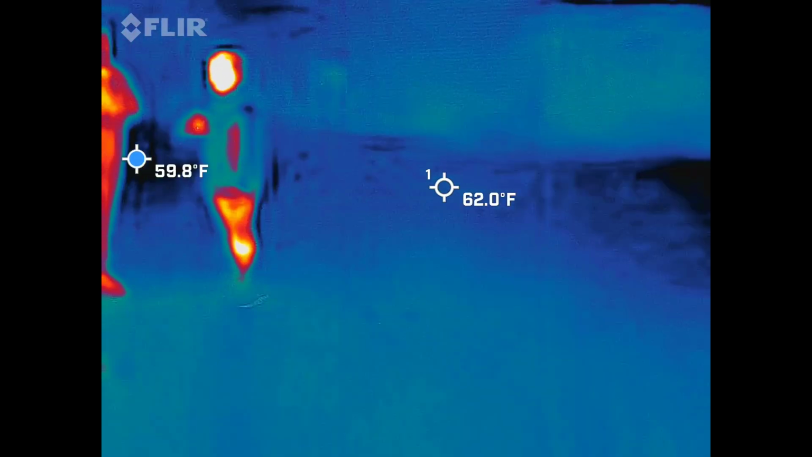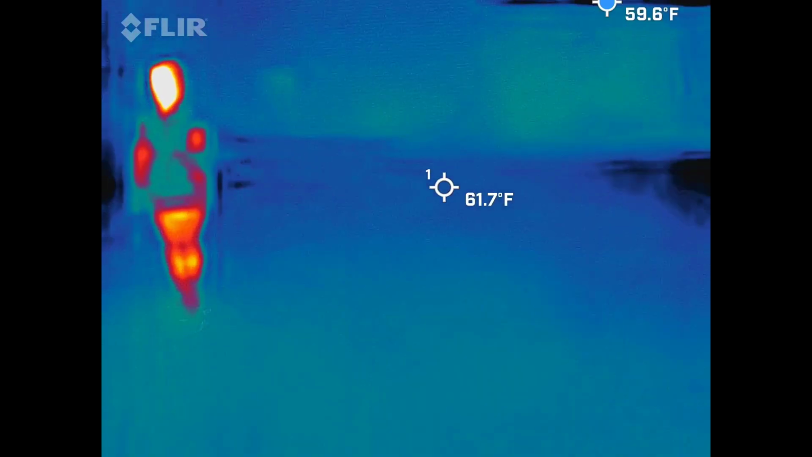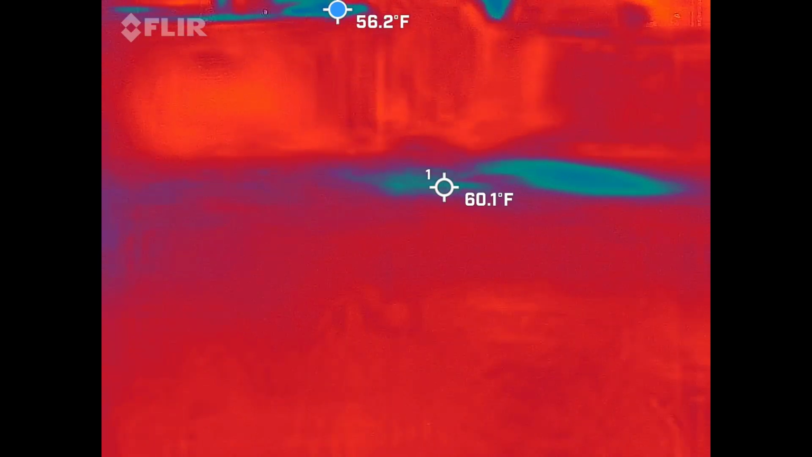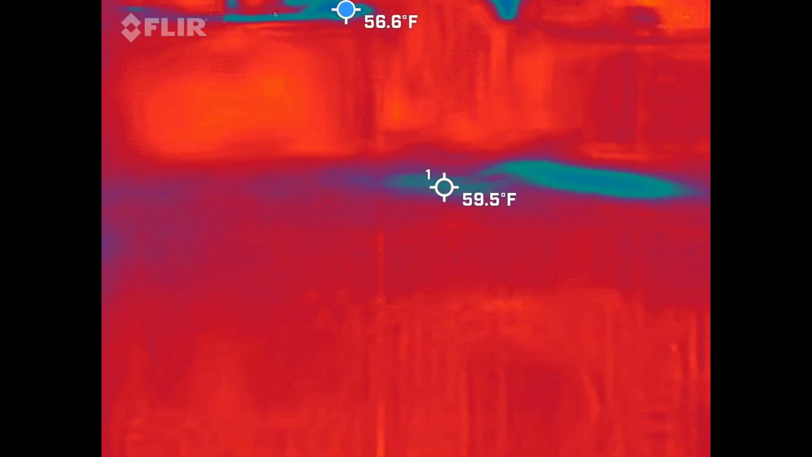That was a huge shift in temperature change. We just heard, like the whole screen went red to blue. Oh, that's okay. Yeah, that's why. Debunked.